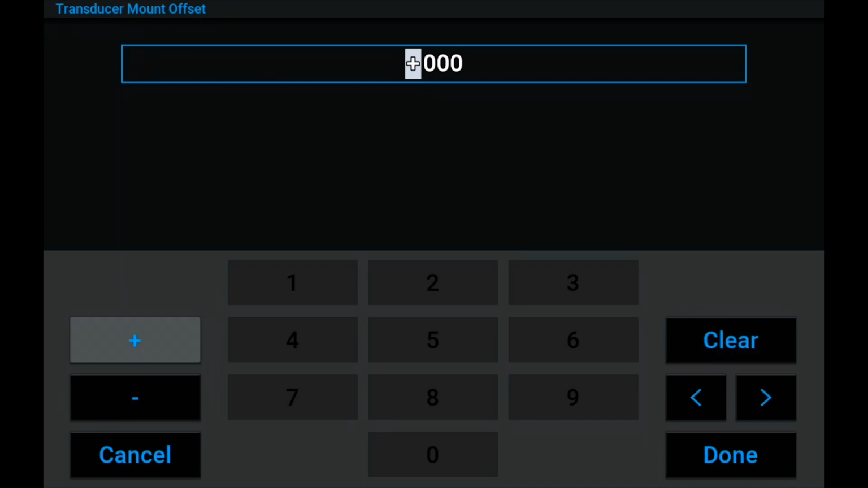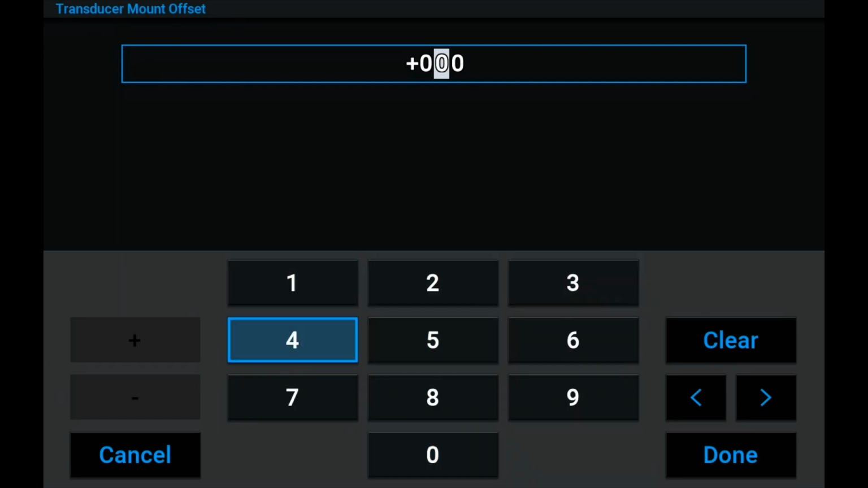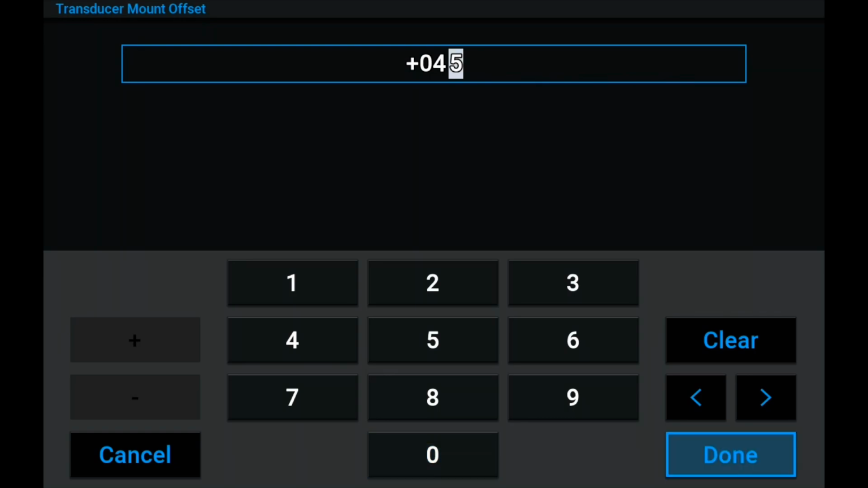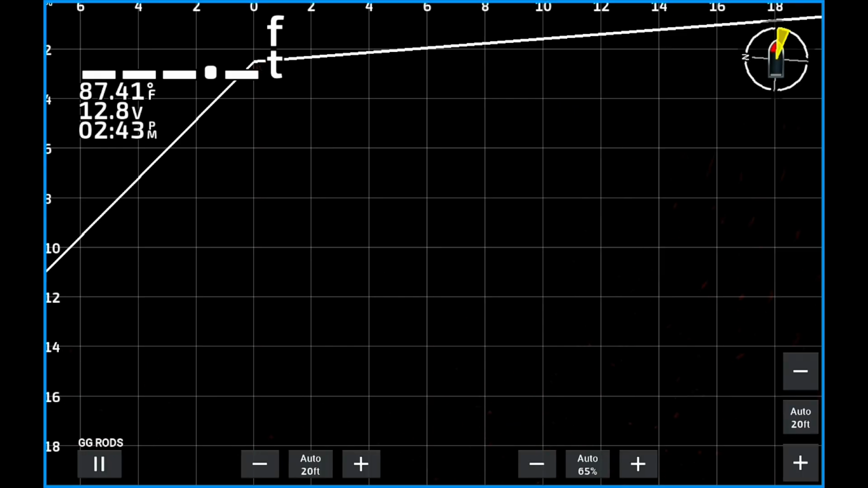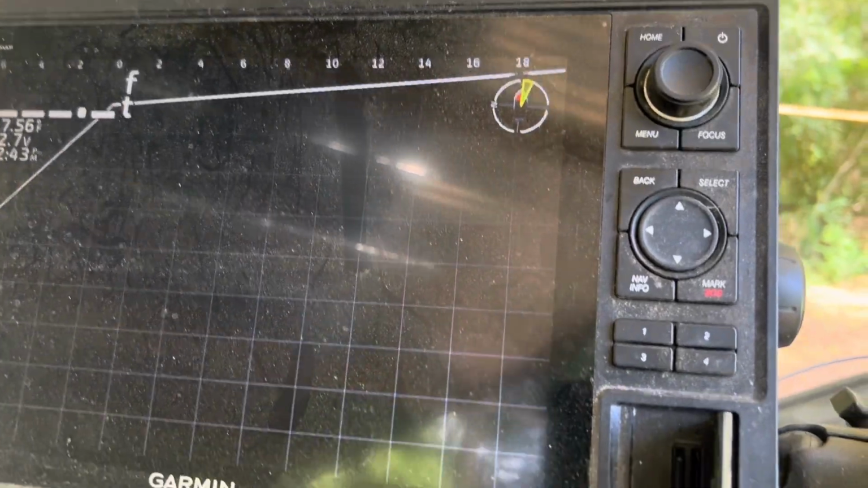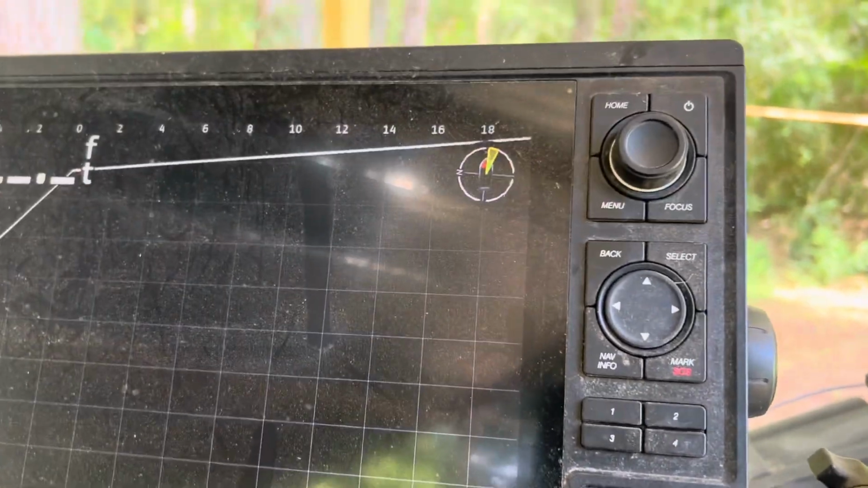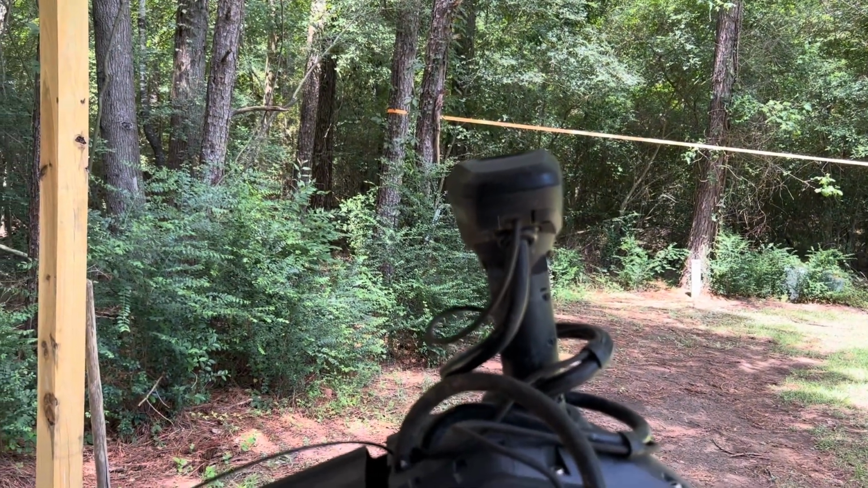And what I'm going to do here, just for the video's sake, is I'm going to change it and put it at 45 degrees. And when I do that, 45 degrees, you'll be able to see how it changes it in relationship to the trolling motor itself. You'll notice it's far turned to the right. Now let's look at live. All right, if you'll look on the chart right here, and there's a lot of dust out here in Louisiana this time of year. See how it's slightly pointed to the right? But if you'll notice, my trolling motor is pointed to the left.